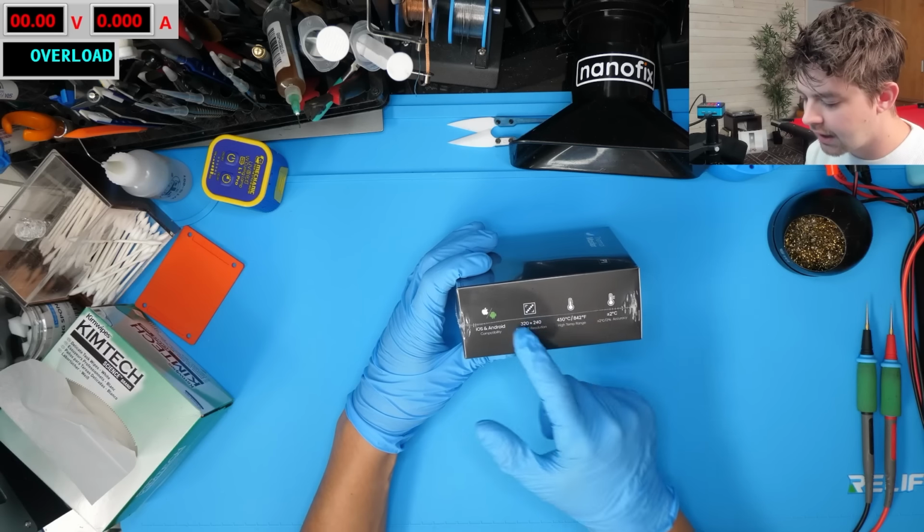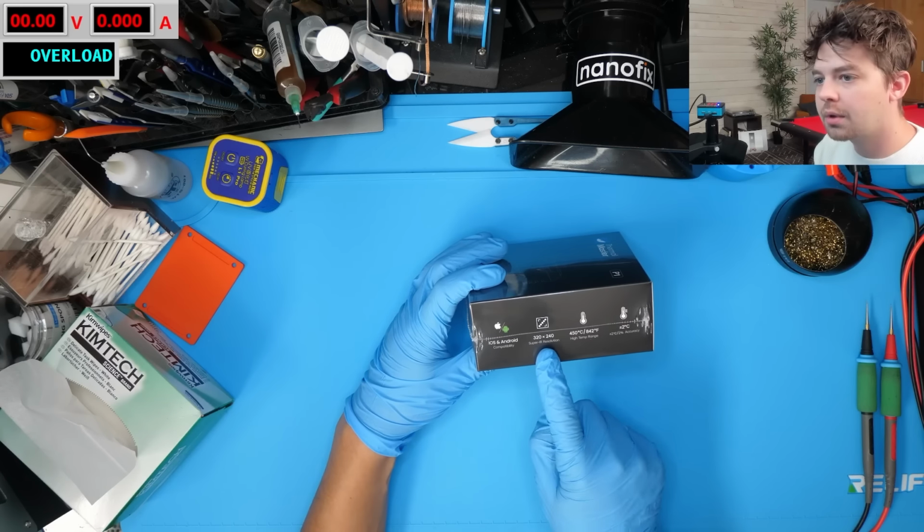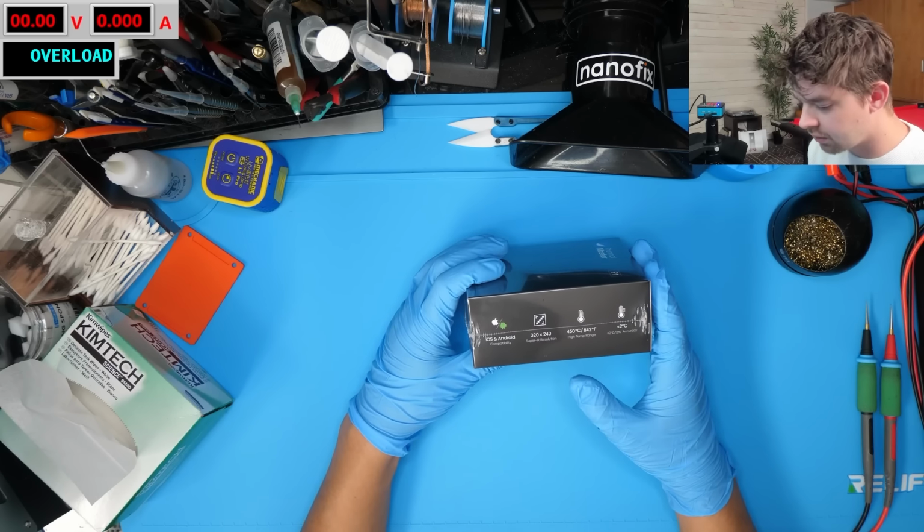This is not actually the resolution of the sensor. The sensor, I think, is a little bit lower than this. This is just along with their software image enhancements, which in my opinion are actually pretty nice and work really well on the phone at least.